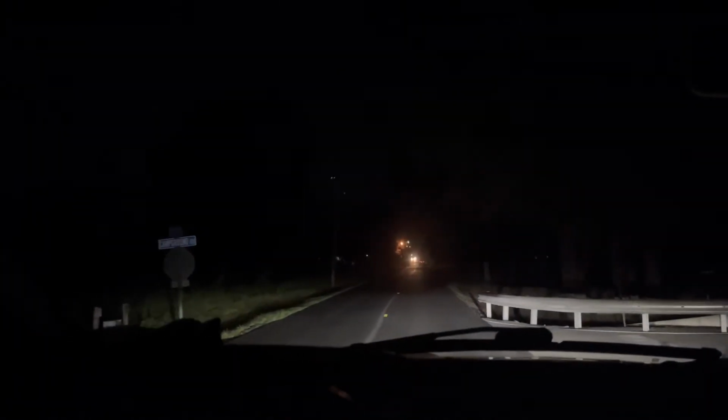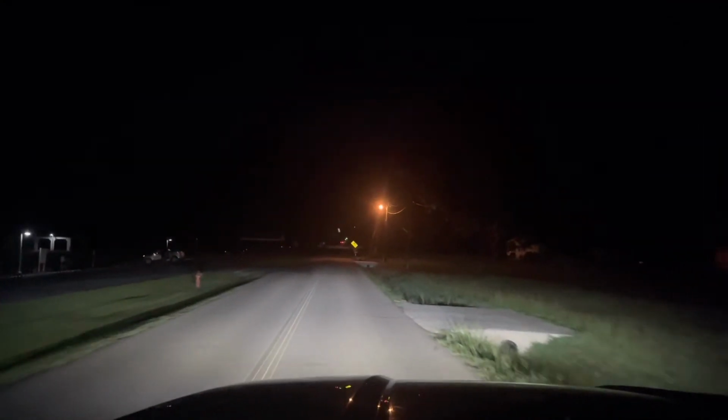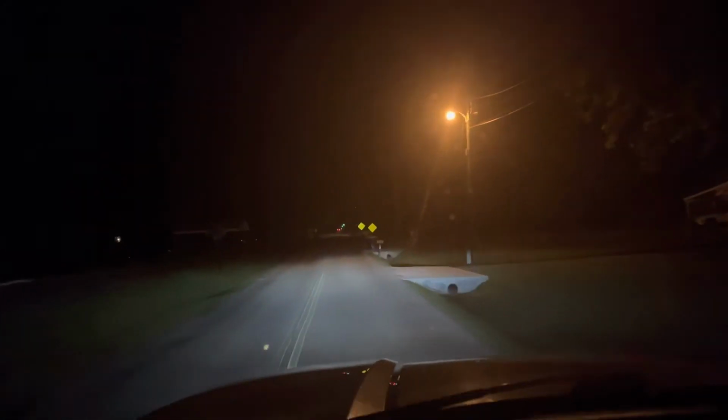I drove this road last night with just the fogs on. So I guess the only thing I need to do yet is turn the fog lamps off. So that's just the headlights.